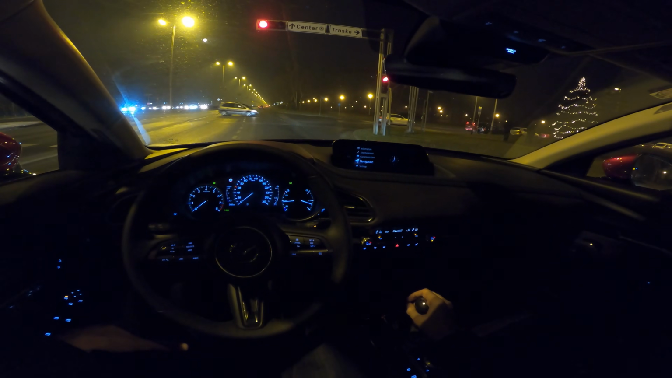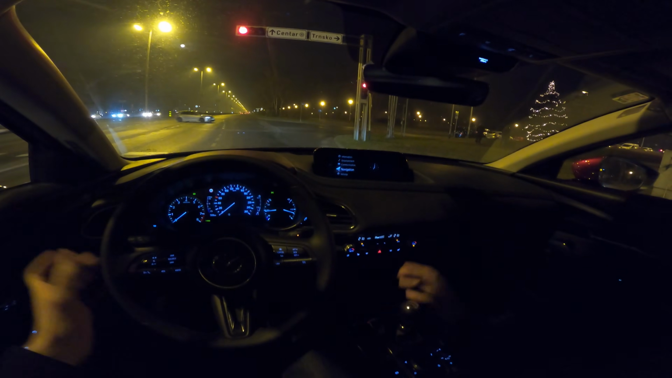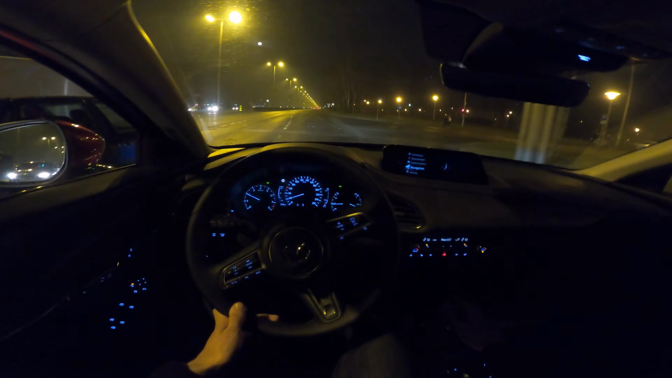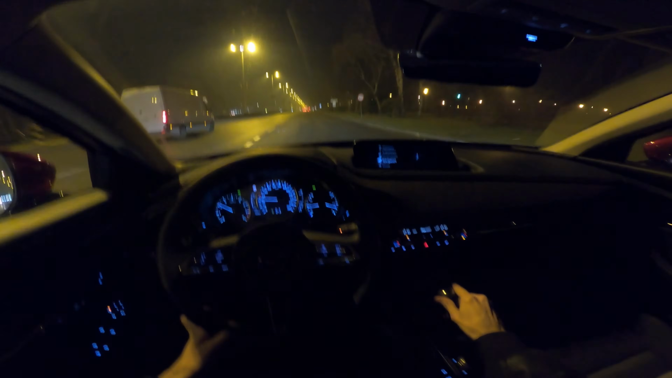A lot of package inside, premium looking interior. If you're looking at this size of vehicle, it's a pretty good car to drive. I think you're going to enjoy it. You're not going to regret your purchase.